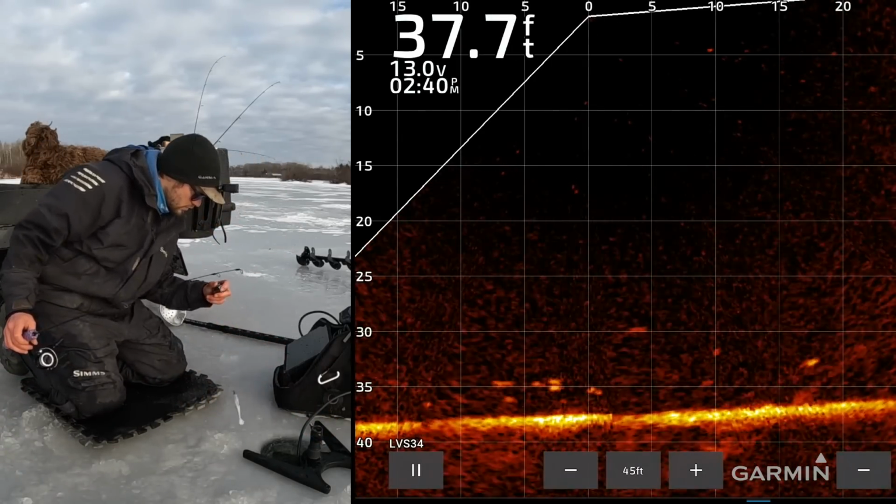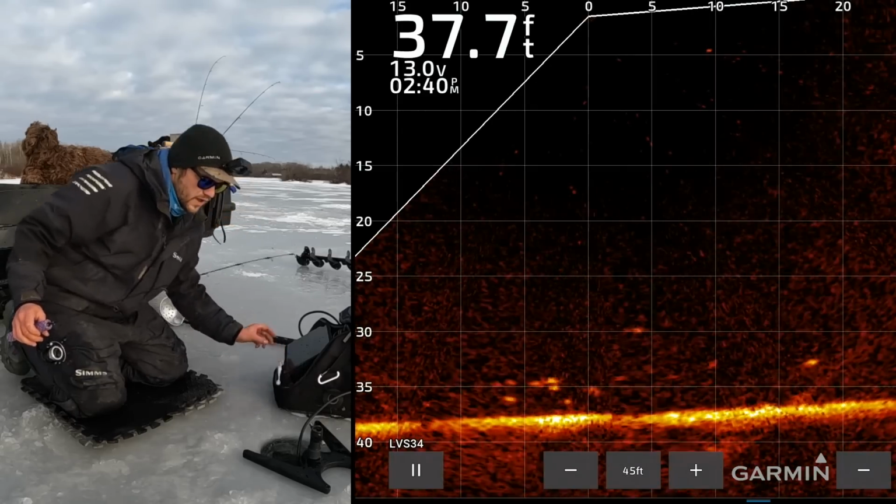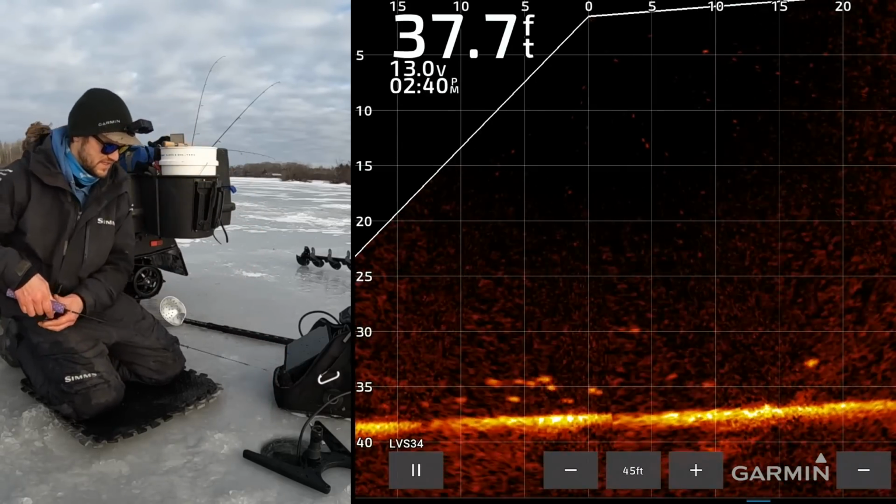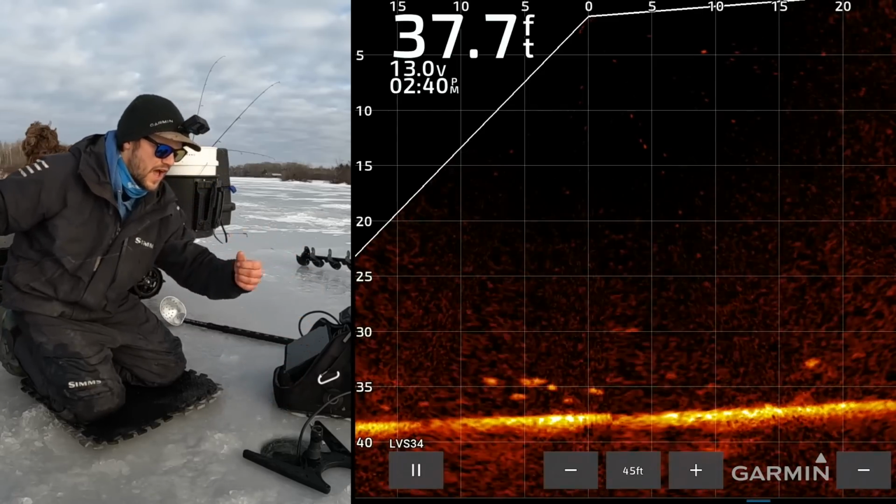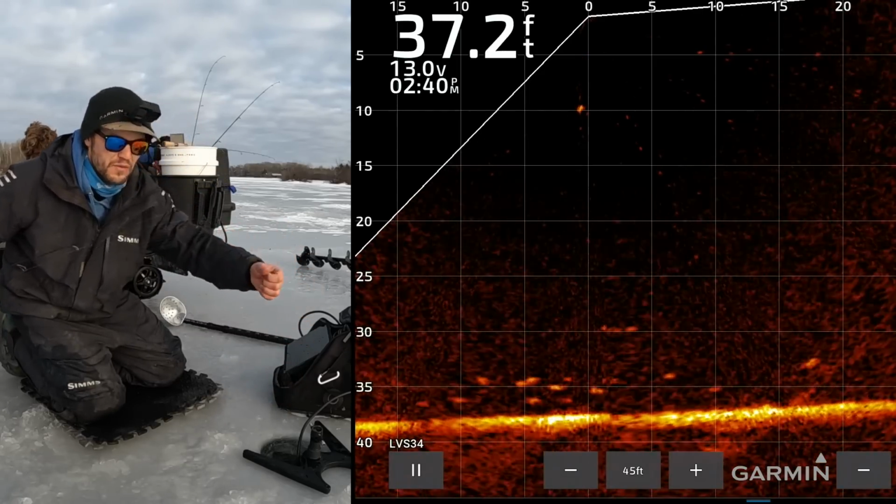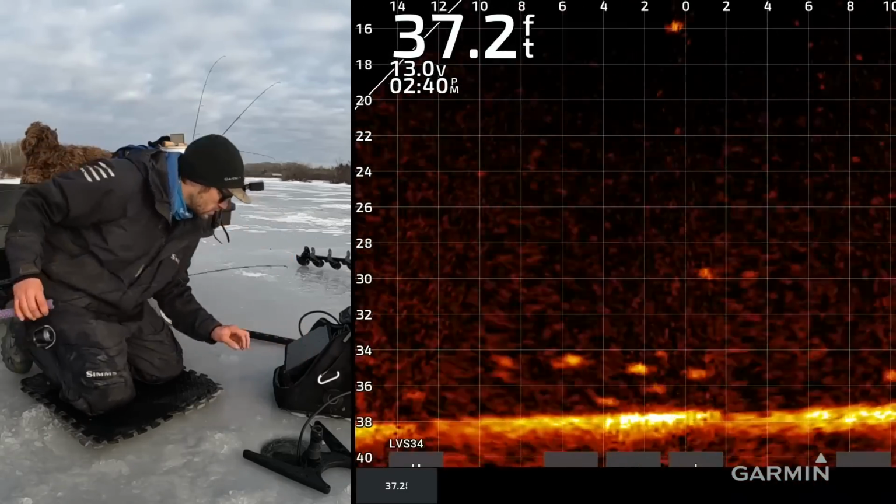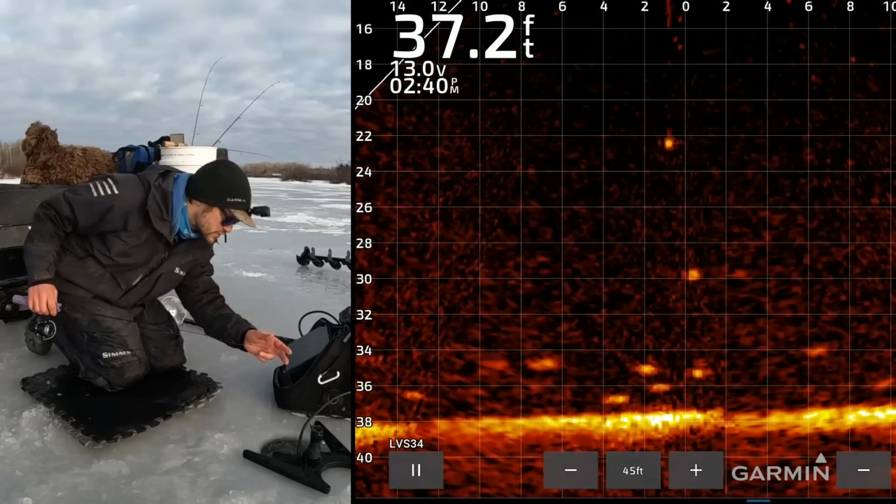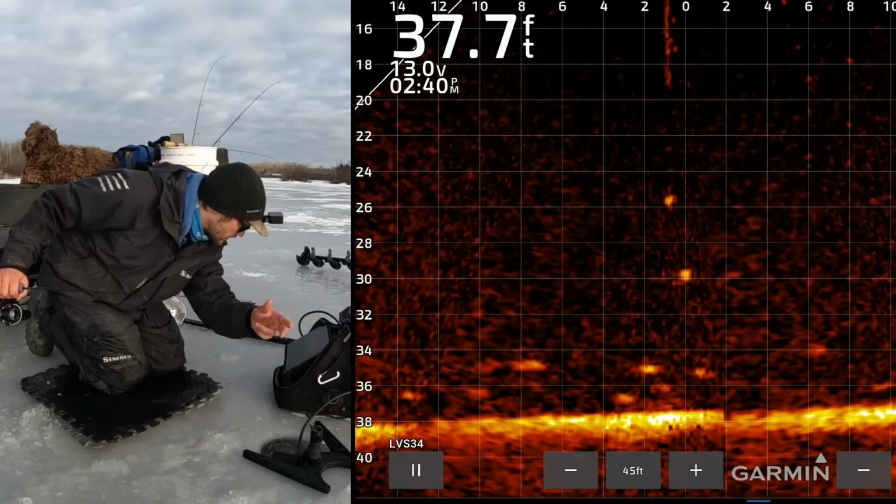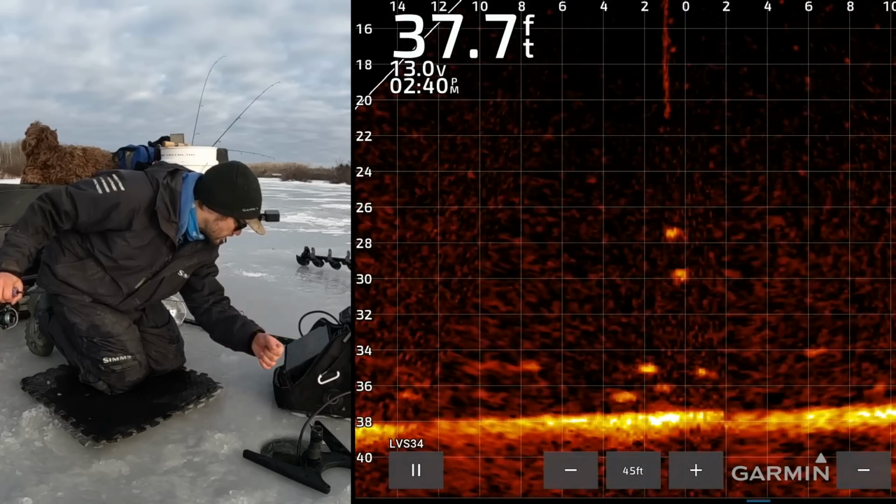5 fish. We need 7 more healthy releases so we can compare to the 38 deaths that the Minnesota DNR had with their 12 healthy releases in their barotrauma study. And they were fishing shallower than I was fishing. I'm gonna bypass that fish at 30 on the right because I want to get down to the deeper ones. So I gotta sneak by this guy.